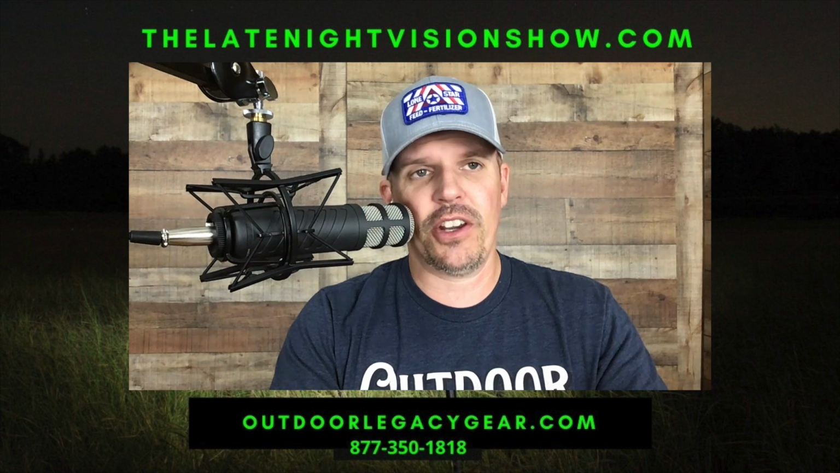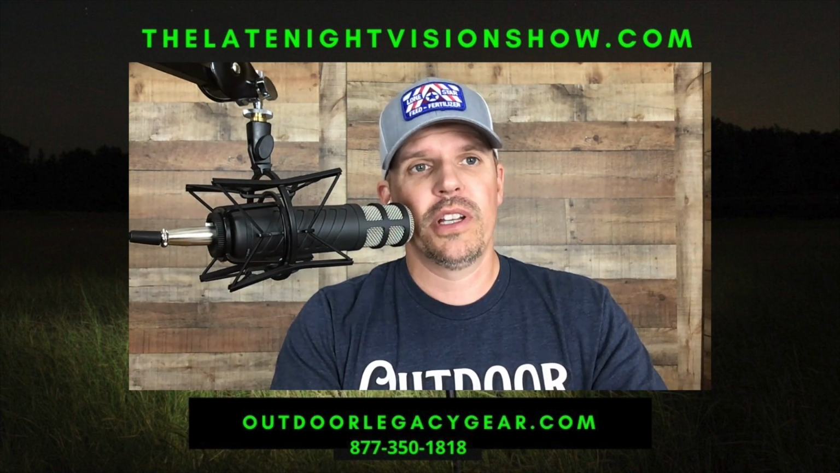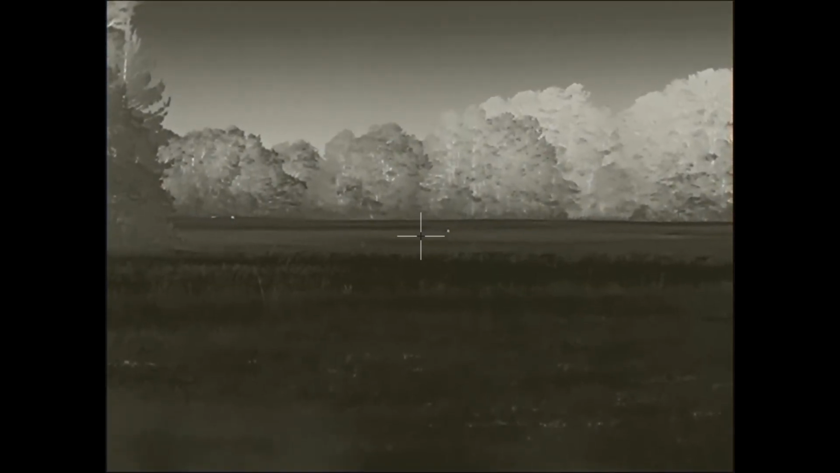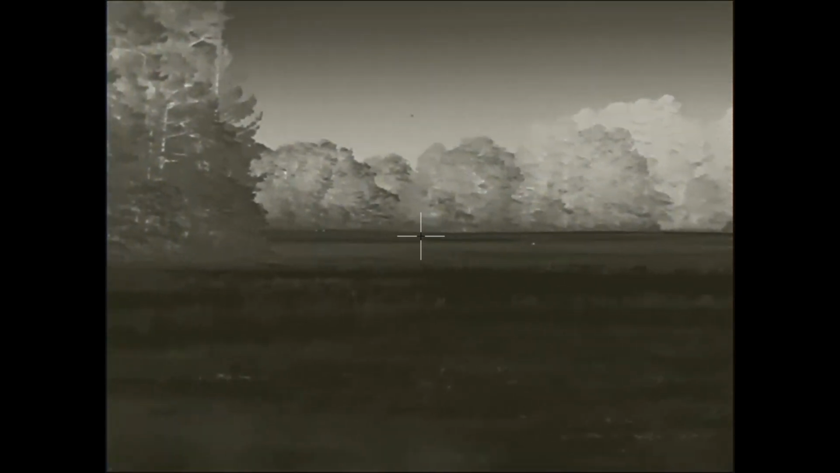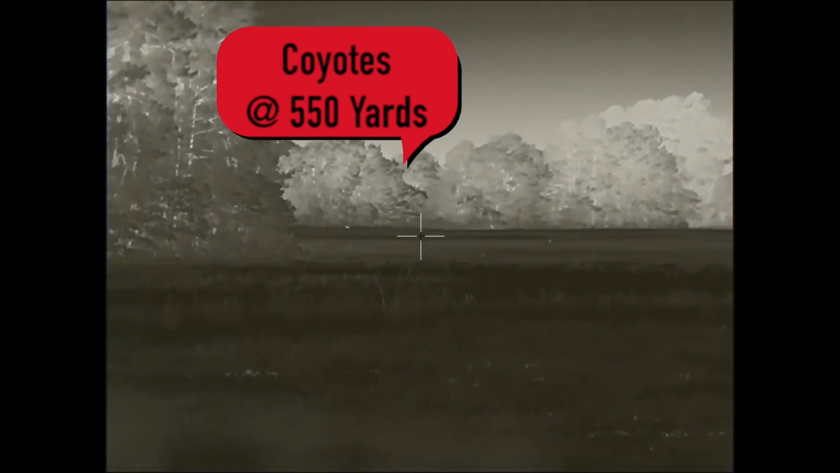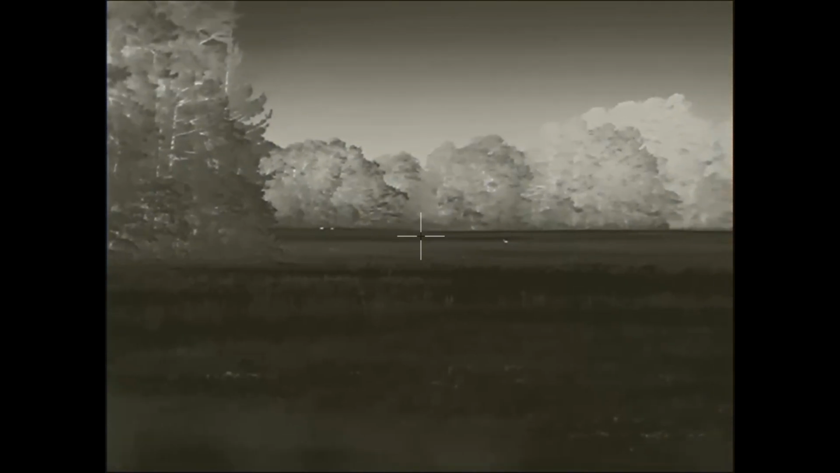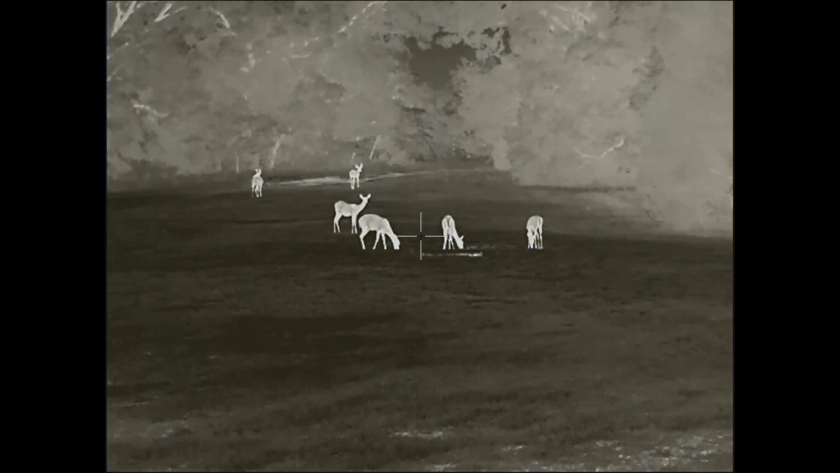It is a 50 hertz refresh rate, and it also goes up to 6 power. So it's got a digital zoom. Again, your optical mag is 1.5 power, but you can zoom it up to 6 power. At your base mag of 1.5 power optical, you're going to have a horizontal field of view of 94.5 feet. That is super wide, and that's just going to be because of this very low magnification unit. It does include internal video recording, no audio.